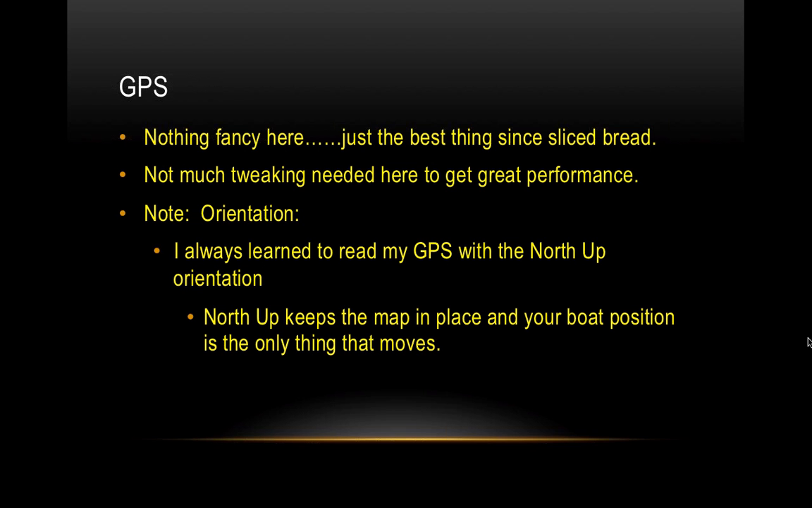North up is good because I don't have that map moving constantly if I'm trying to make little adjustments and move just a little bit. I don't know, it comes down to personal preference, but try north up orientation. I think it'll really help you because it's kind of natural. So that's all I have to say about that.